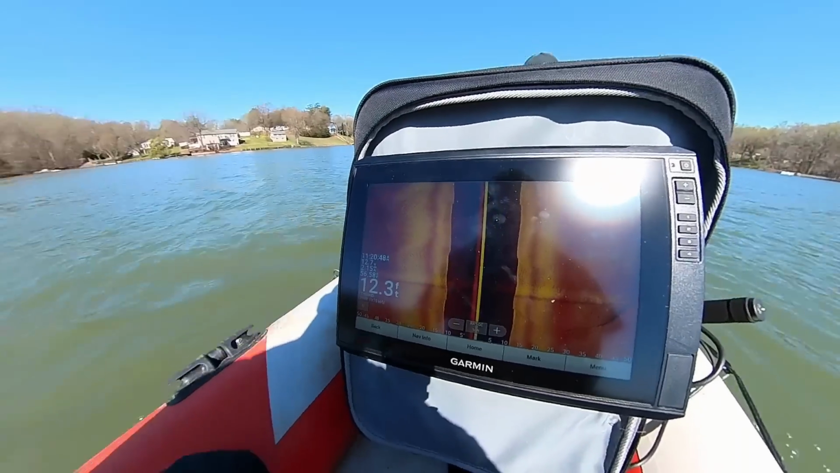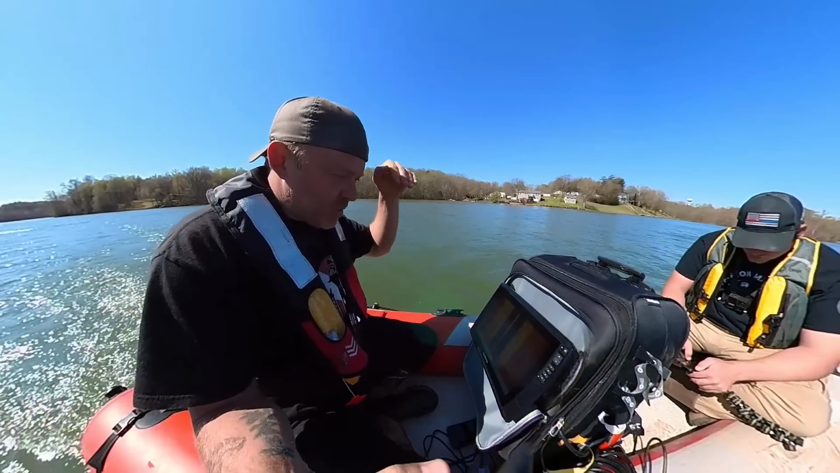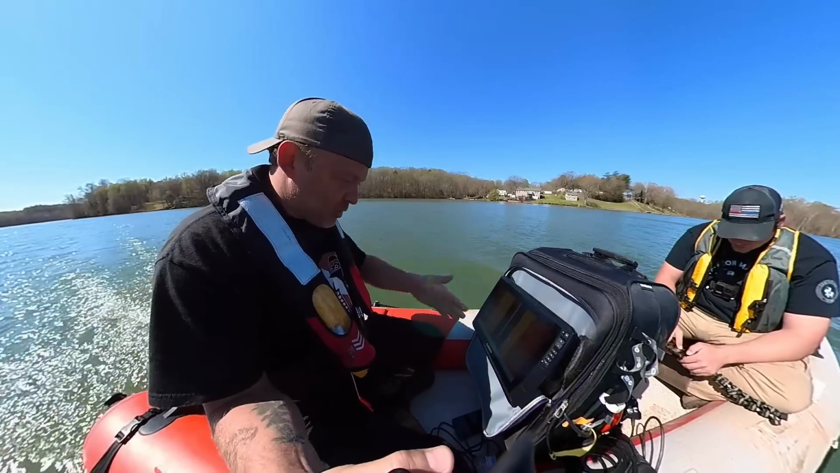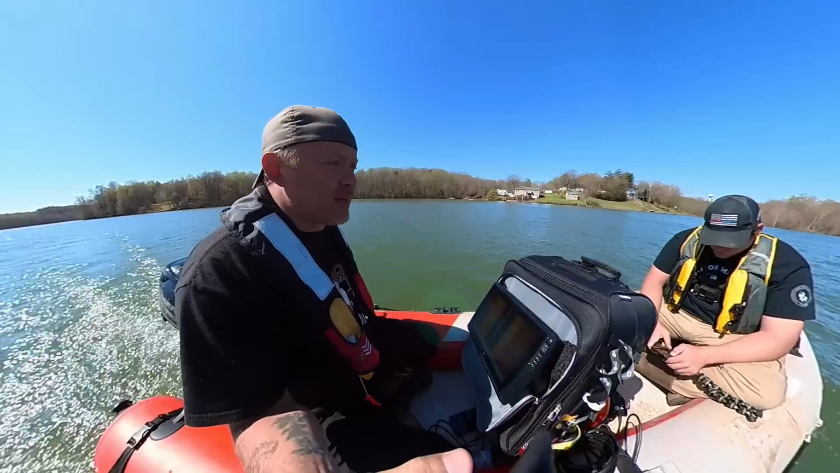So essentially the sonar shoots straight down and out. As it's going down, it's water column. It's black, it's nothing. And then it shoots out, and I guess 12 feet deep is when it starts catching sonar. Now, I ain't gonna lie to you, I have no idea what that even means.